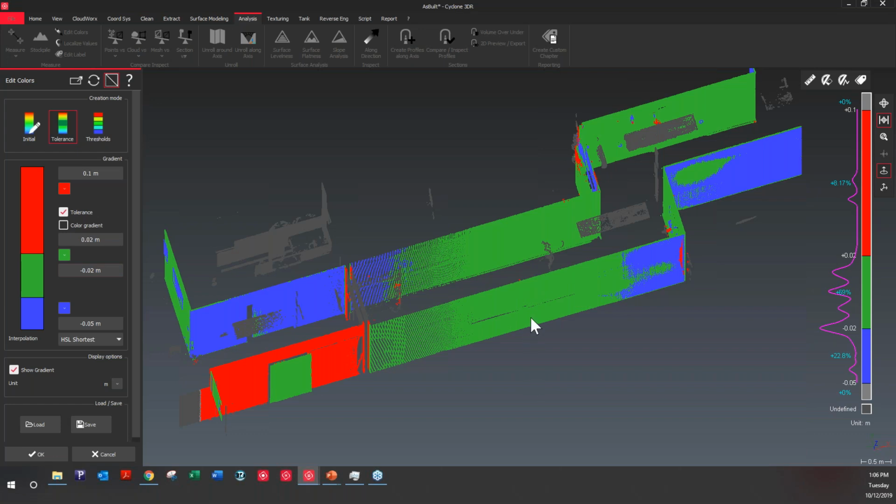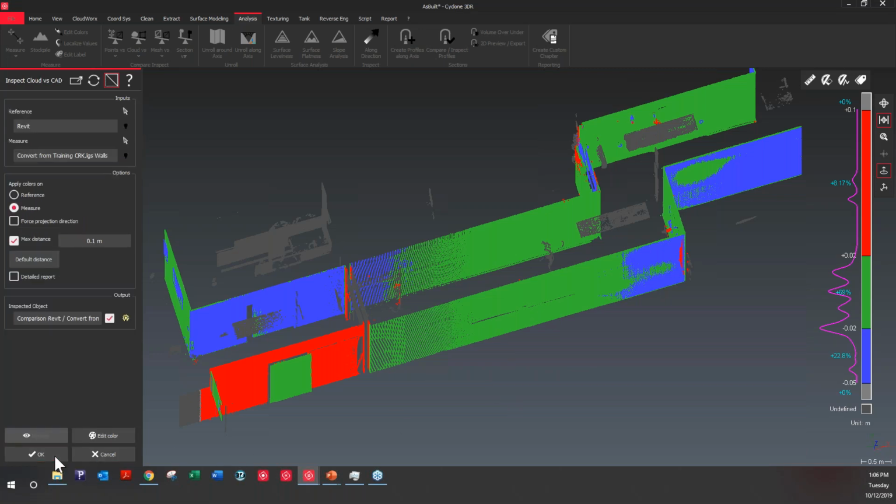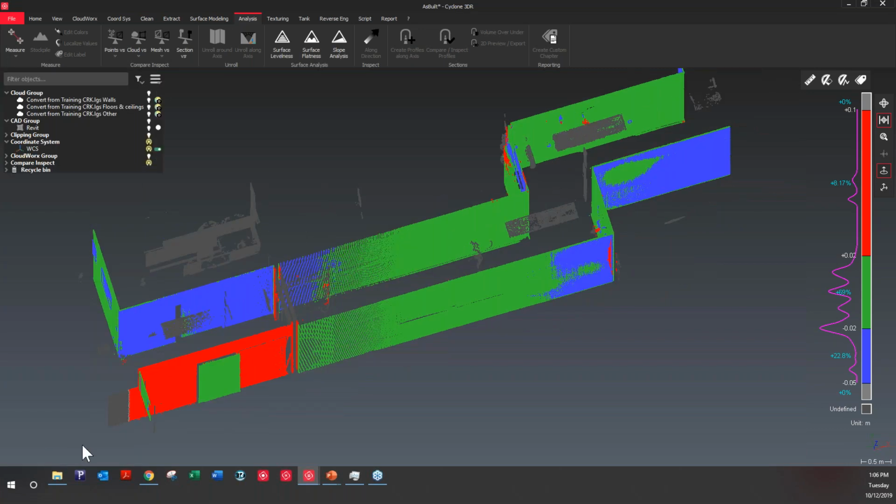Now everything that's green is within plus minus 20 mil from the Revit model. Everything that's red or blue is further away than that from the model itself. If I say okay here now, and I validate this result.